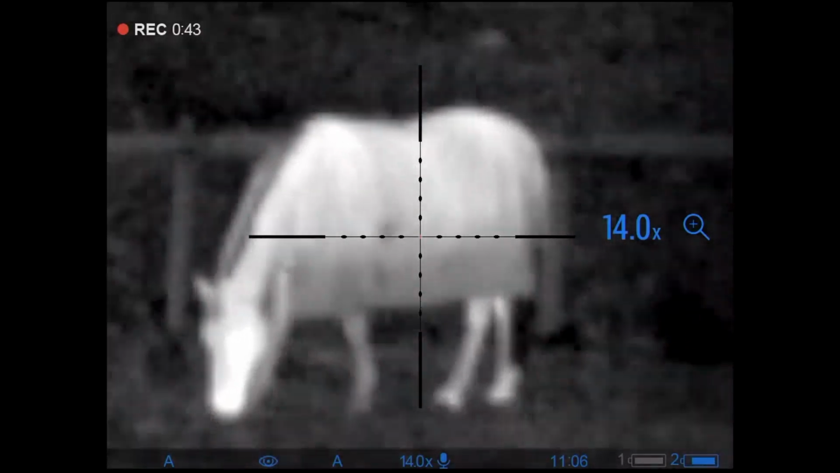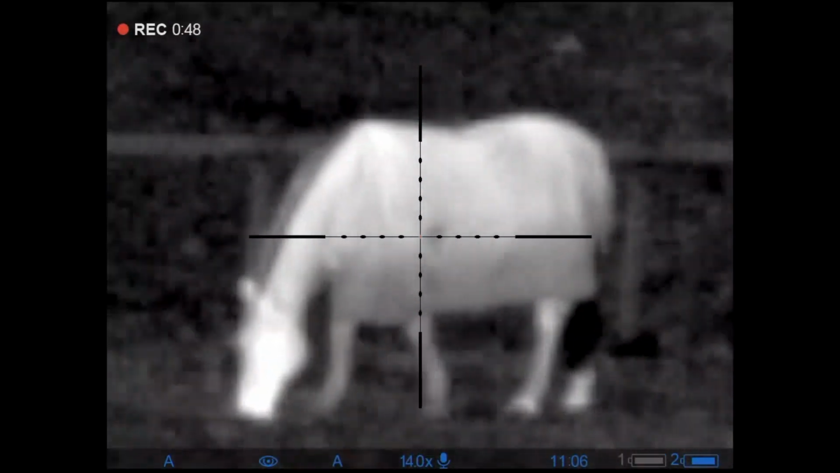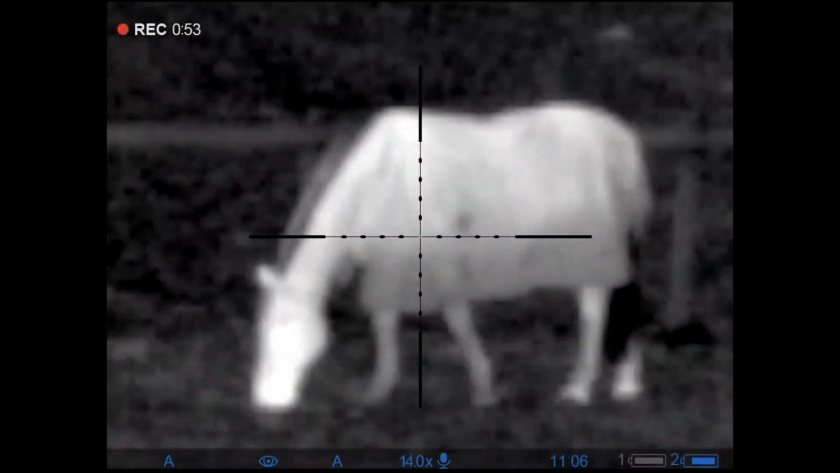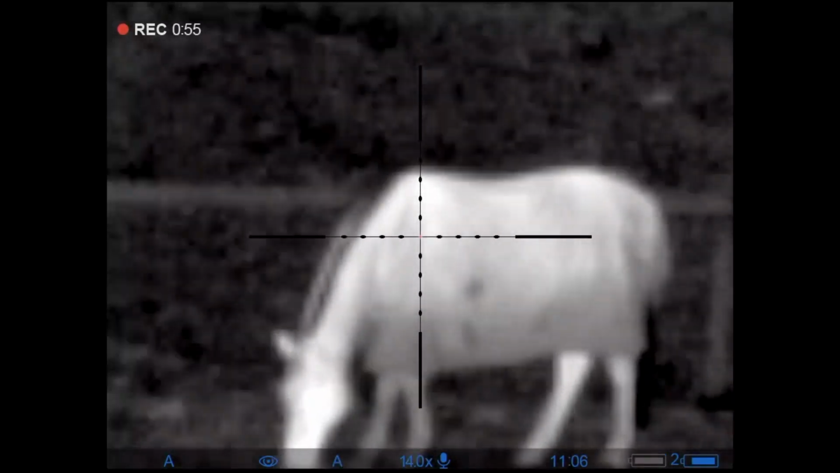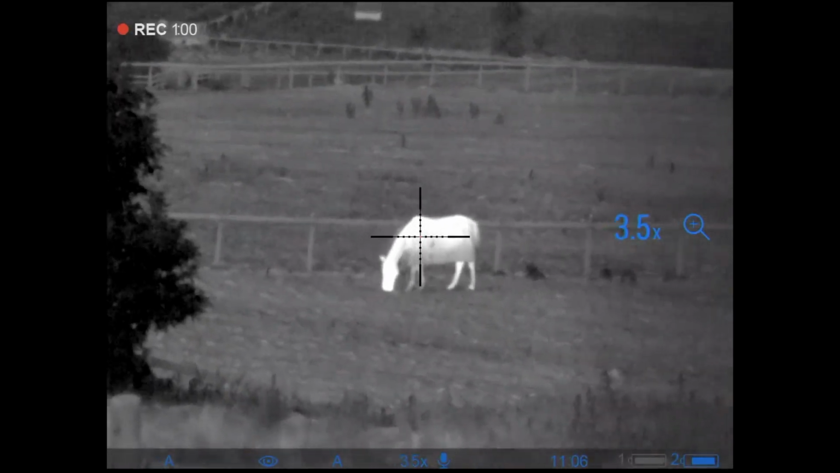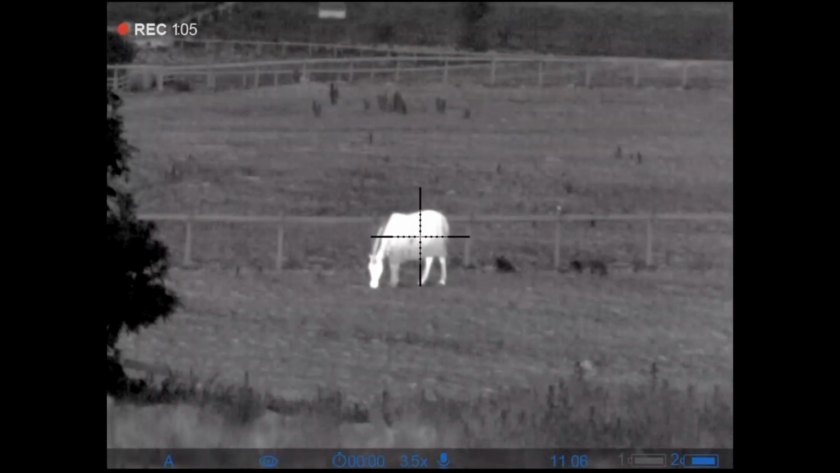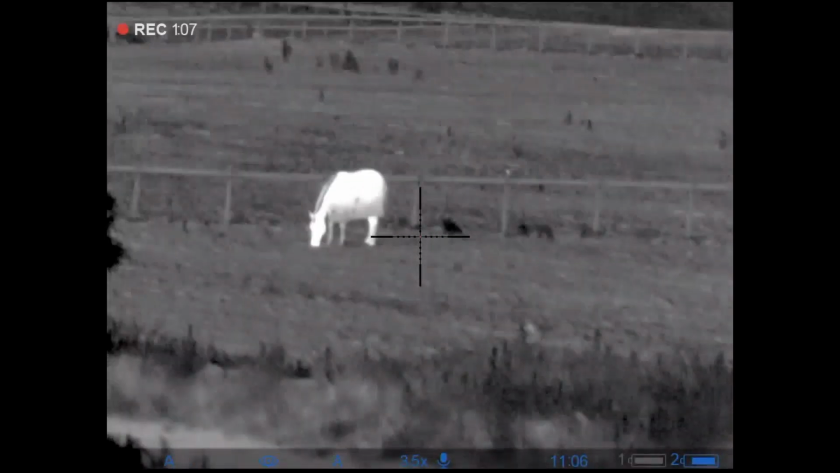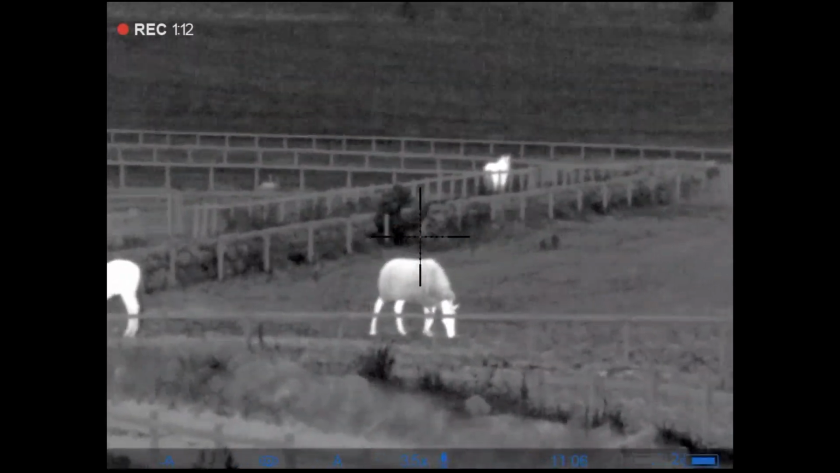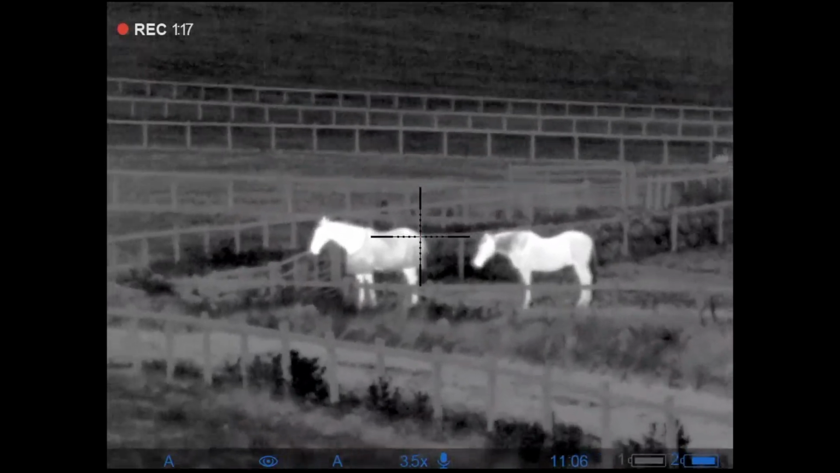And then 14 times if we really want. It's obviously when it becomes slightly more unclear and pixelated, as is inevitable with these thermals, but still not a bad picture if you really want to place your shot well. So yeah, a really good magnification range on that. I like the 3.5 times for a bit of field of view there. If we just pan across, there's more. Yeah, really nice, sharp, clear images of the animals there.